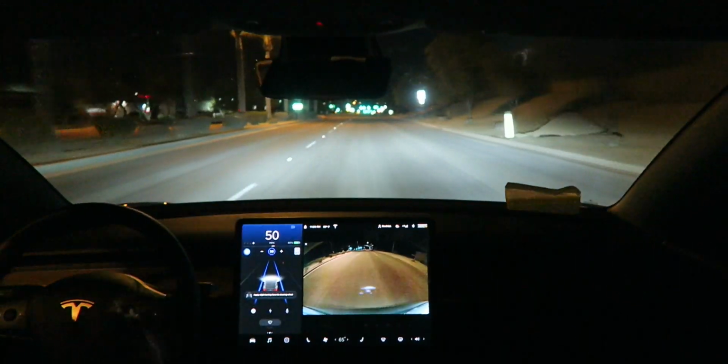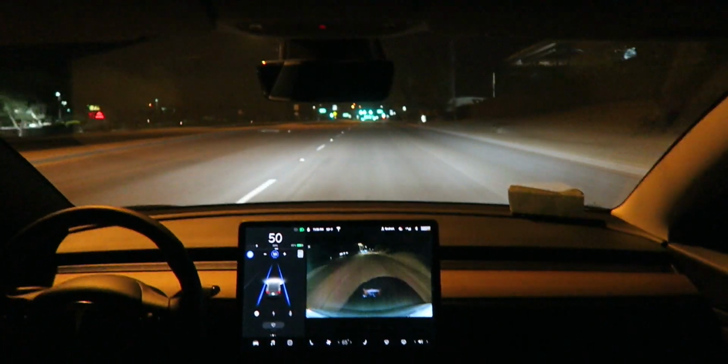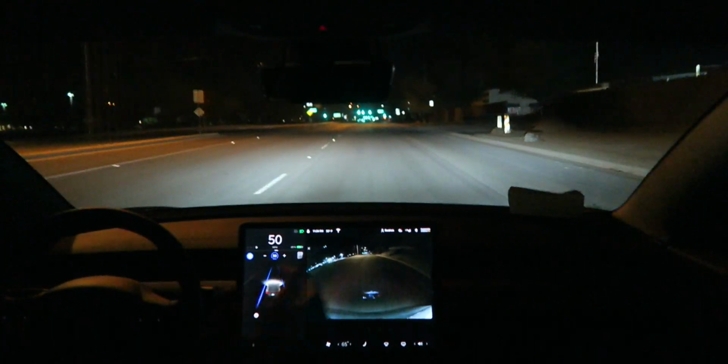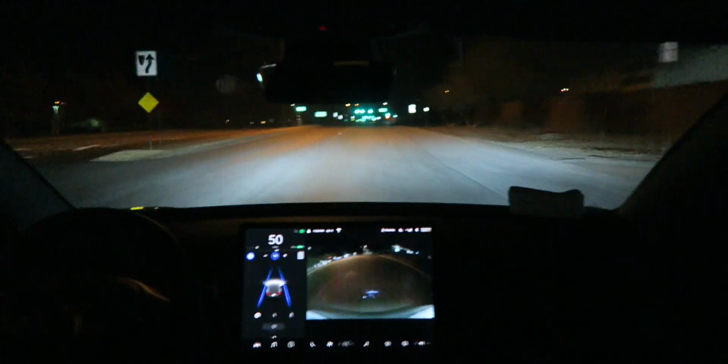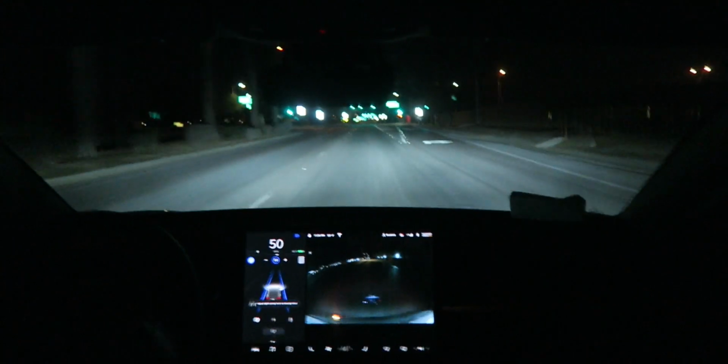Okay, now that lane's merging over here. When's it going to widen this lane? That's where it should stay small like this because it's merging over, but sometimes it gets wide. Like right now it did perfectly fine. I'm not sure what it's basing it on though, since there weren't any lines.